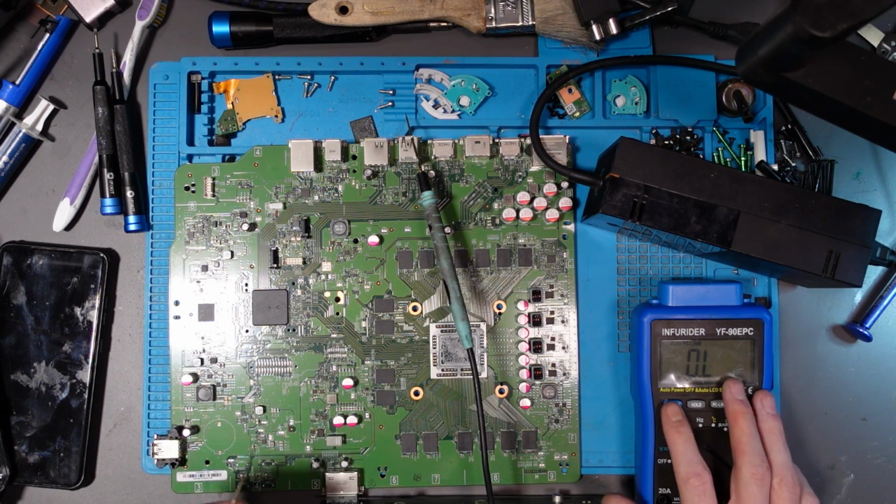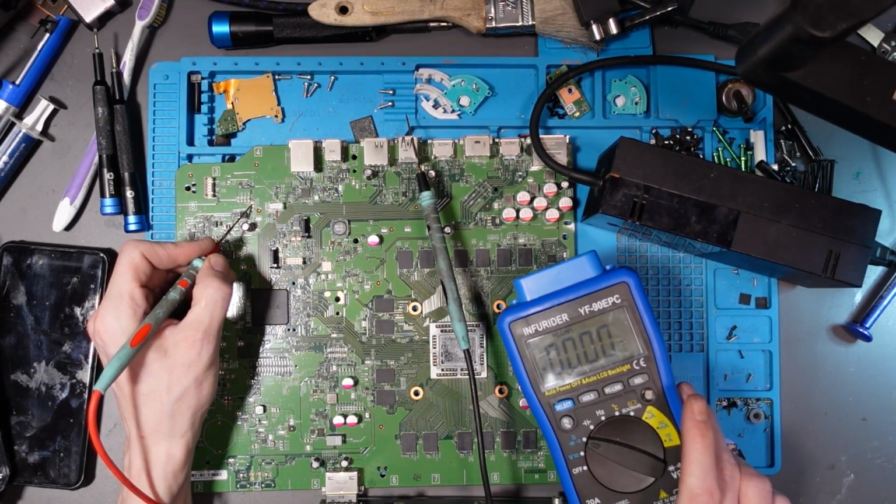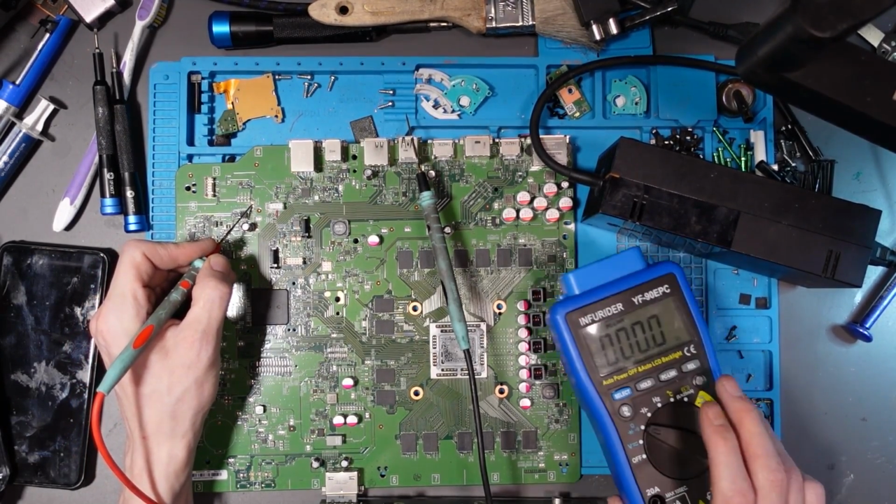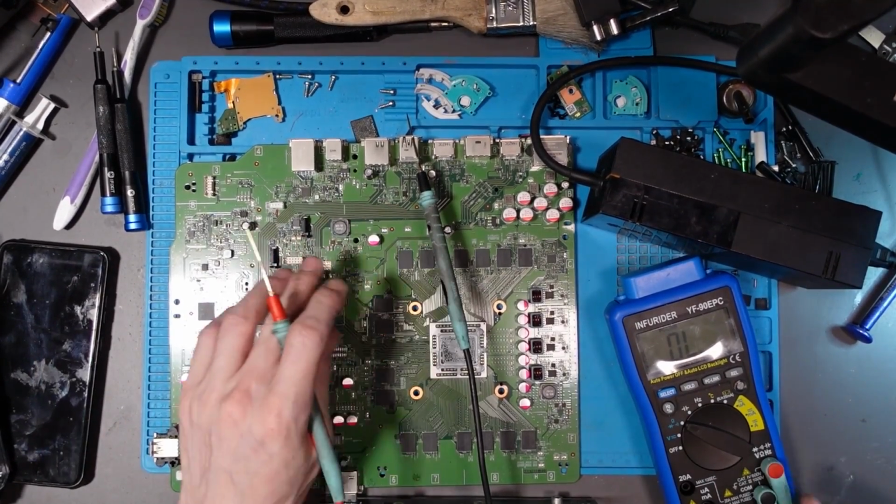Now obviously, as you can see here, if we look in diode mode as well, you'll see that we've got a dead short to ground, as well as in continuity mode, dead short to ground. So we need to figure out why it's short to ground.